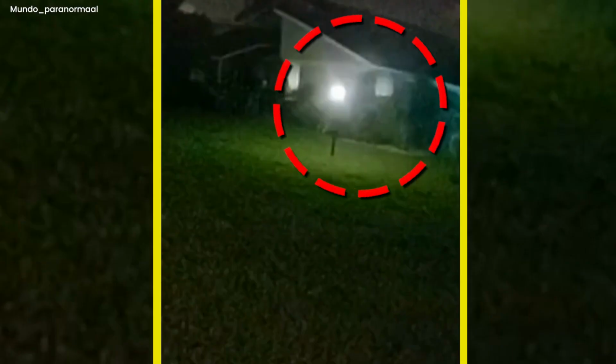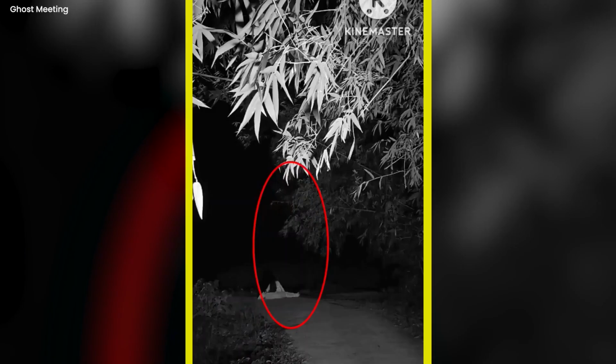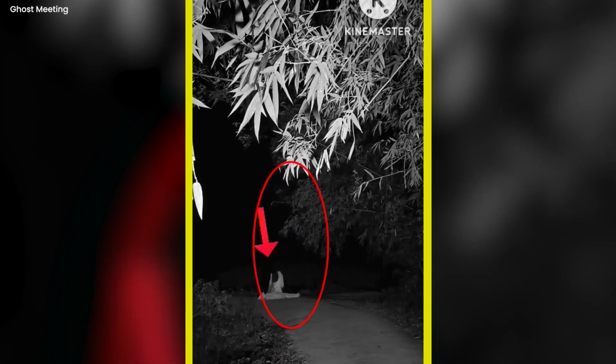Prepare to be horrified as the inexplicable phantom apparition takes center stage in this bone-chilling compilation. Ghost puzzle. See the scary spectral enigma, a creepy scene that will give you nightmares.